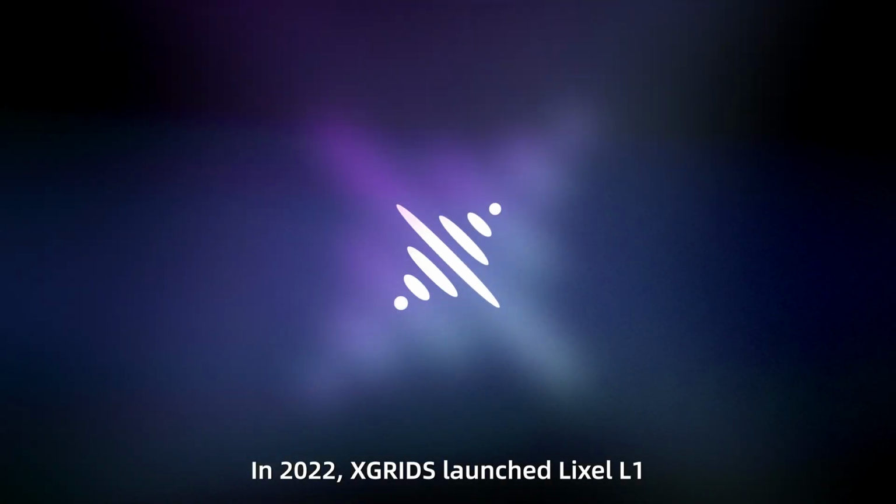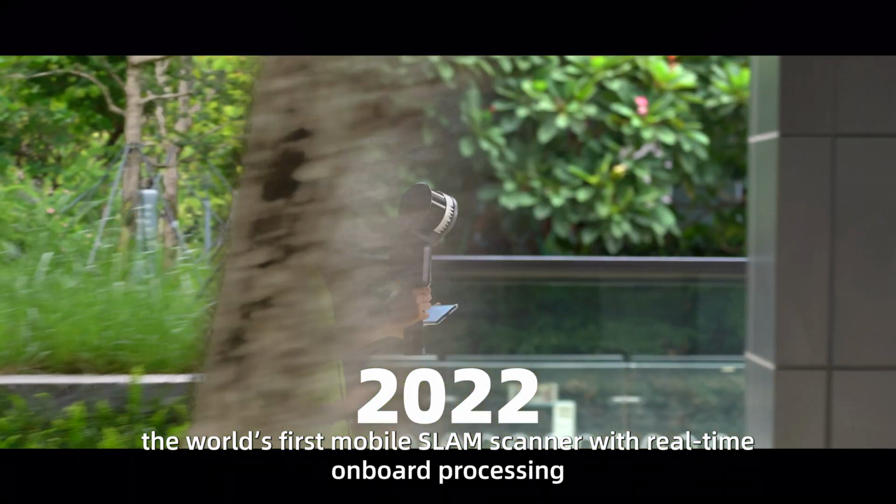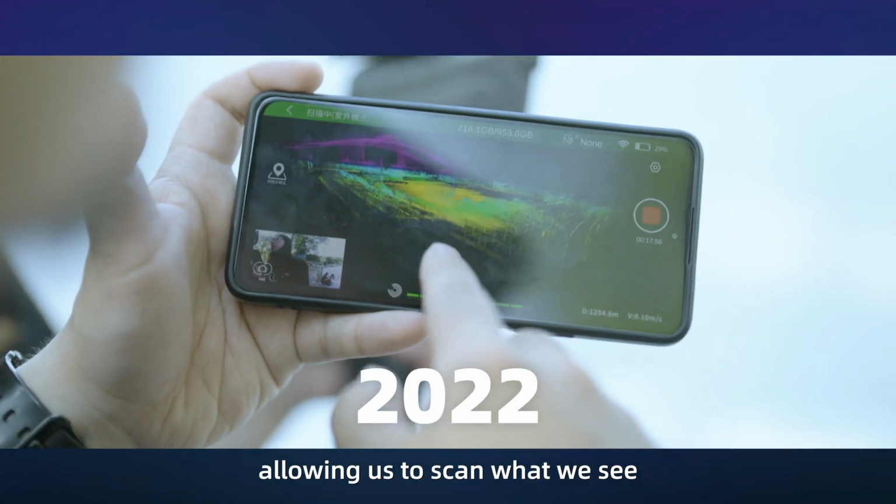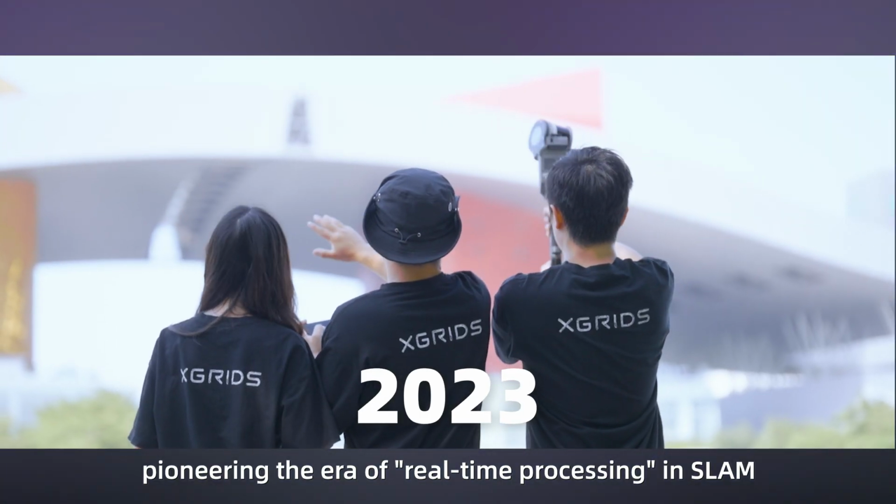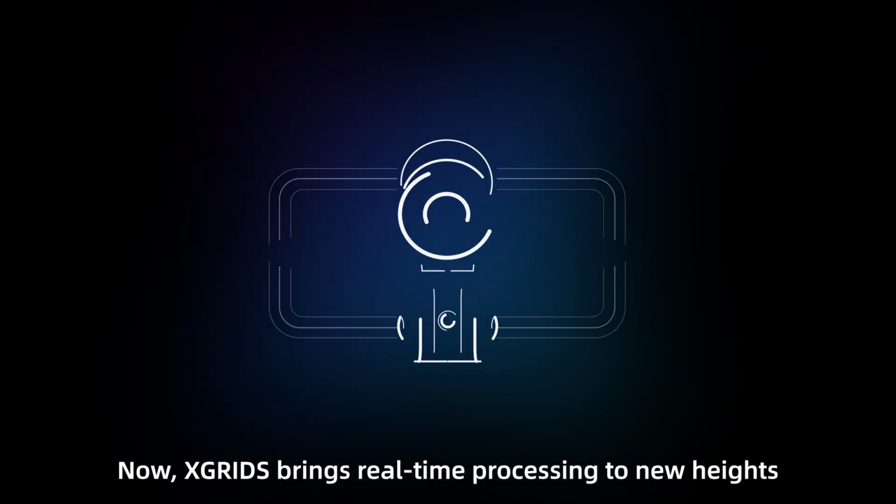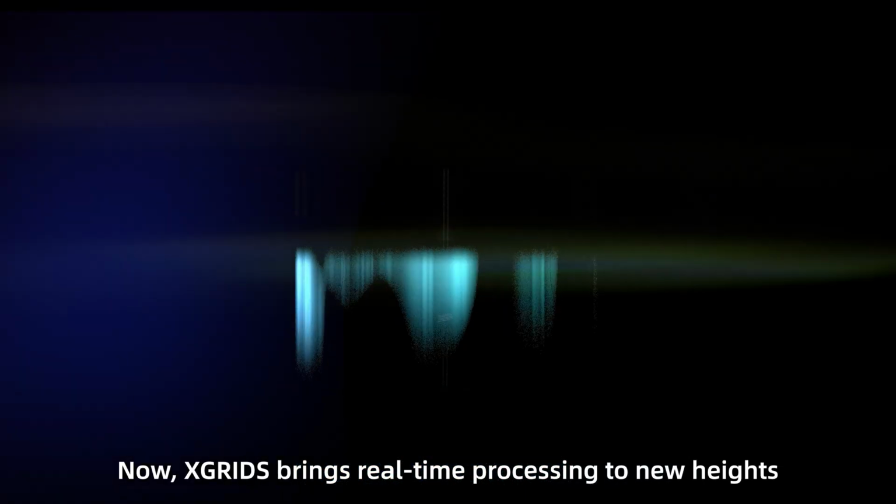In 2022, XGRIDS launched Lixel L1, the world's first mobile SLAM scanner with real-time onboard processing, allowing us to scan what we see, pioneering the era of real-time processing in SLAM. Now, XGRIDS brings real-time processing to new heights.